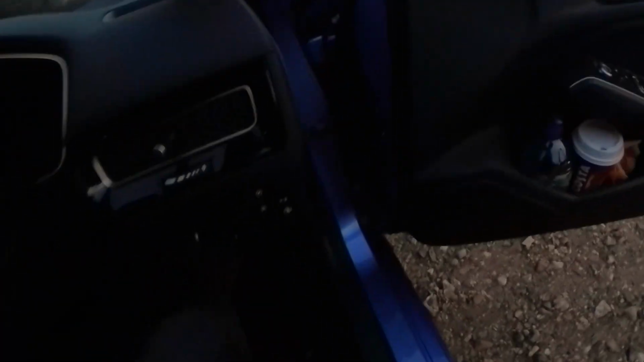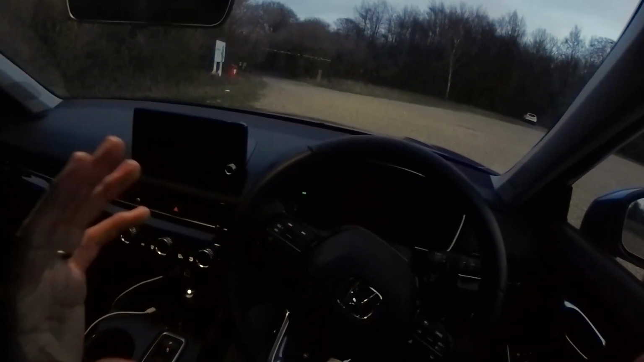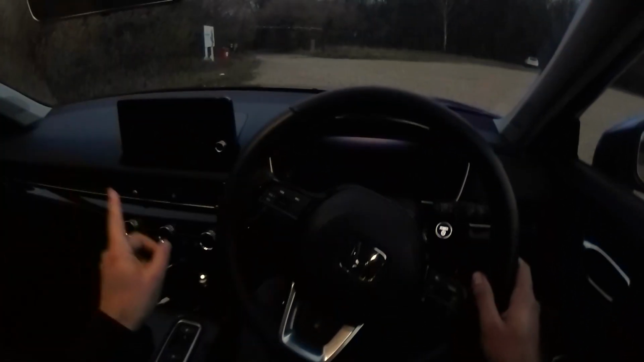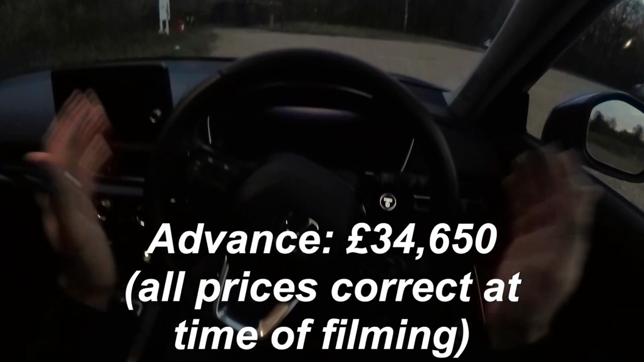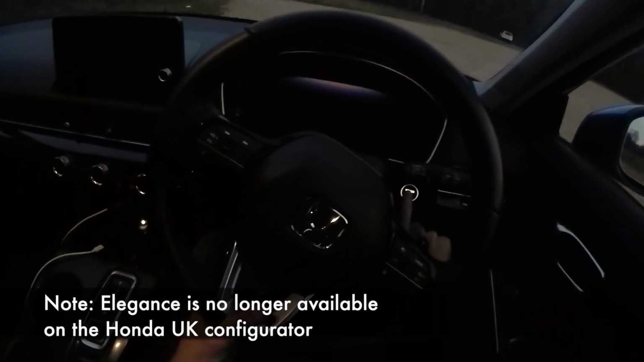Right. Oh, it's nice and warm in here. I like it. So, the new Honda Civic comes in 3 trim levels: Elegance, Sport and Advance. I've got the Advance model. In regards to pricing, you have starting prices of £30,495 for the Elegance, £31,795 for the Sport, and for this car, £34,650. I'm pretty sure those prices are correct. I'm doing them from memory.